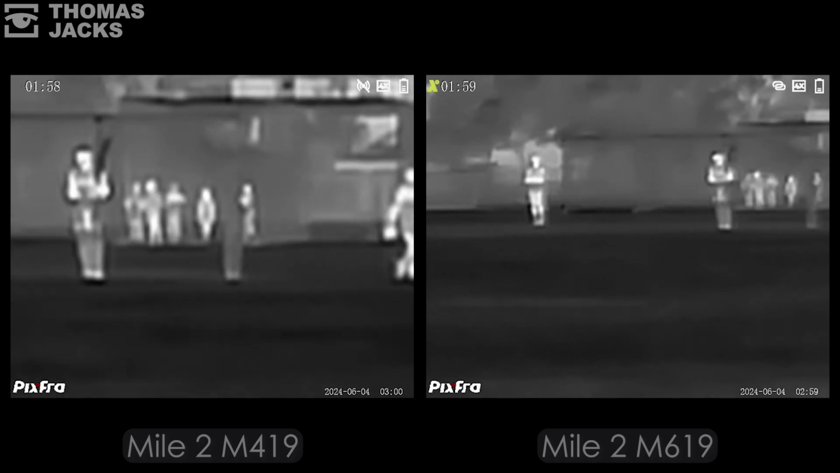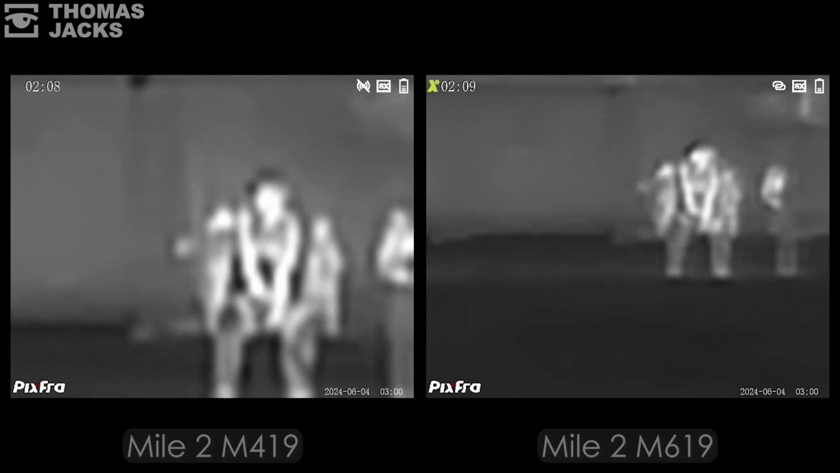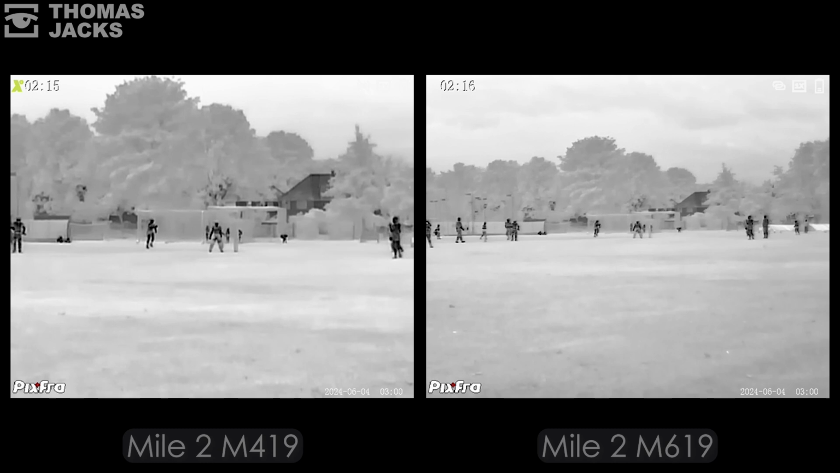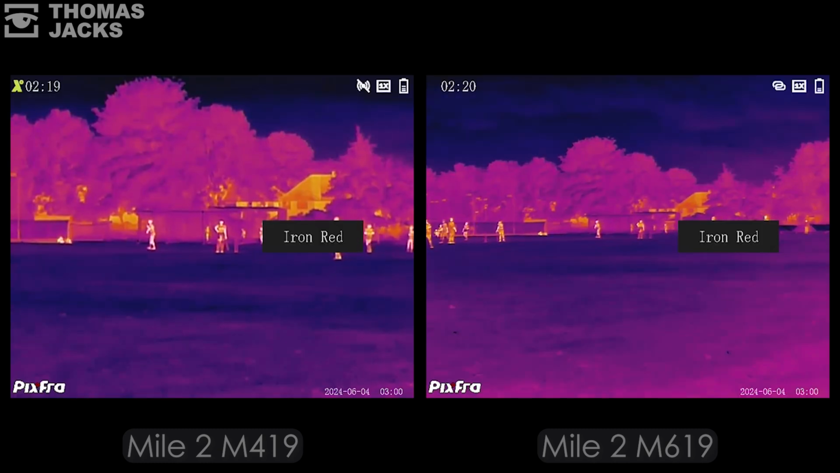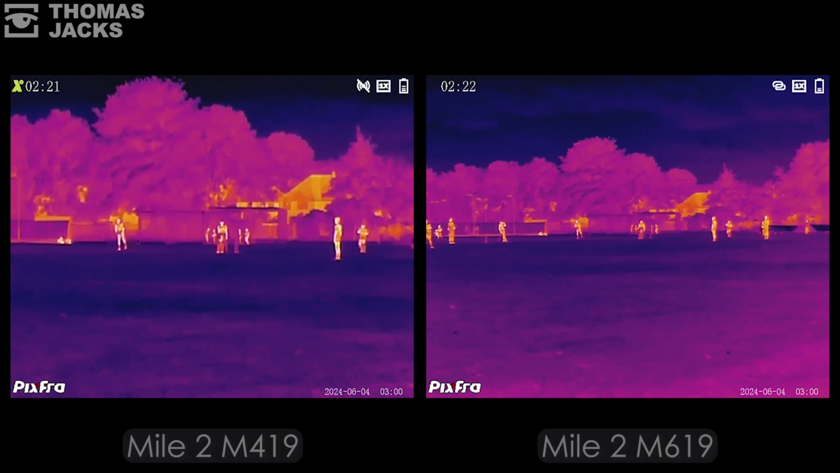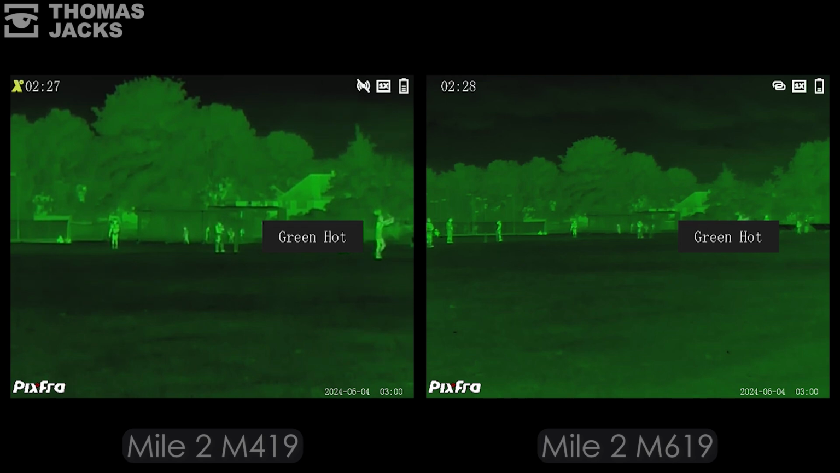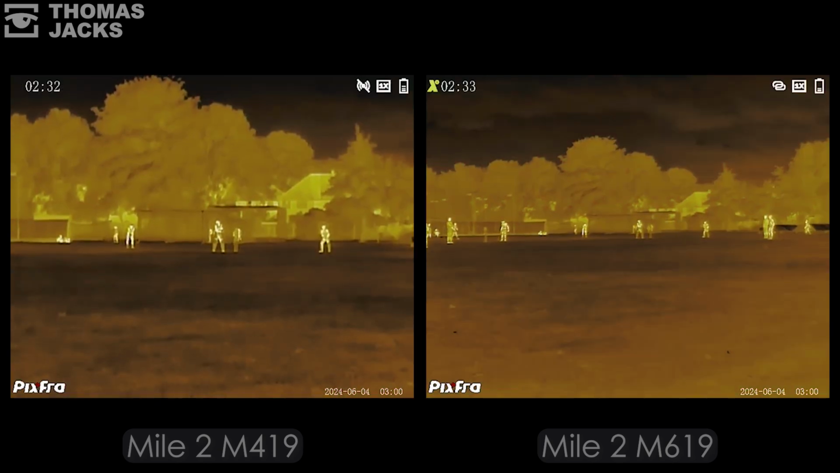Yeah, true. It's a lot better. Throughout the whole range, they do hold their clarity better than maybe some of the monoculars in the market. And that's because they're 12 microns. So as you magnify in, the physical pixels are already smaller. So as you make them bigger, they don't get as big, so they don't get as pixelated. There will, of course, be digital pixelation once you go past a certain point. It's just part and parcel of the technology. But they definitely do hold their clarity quite well at distance.